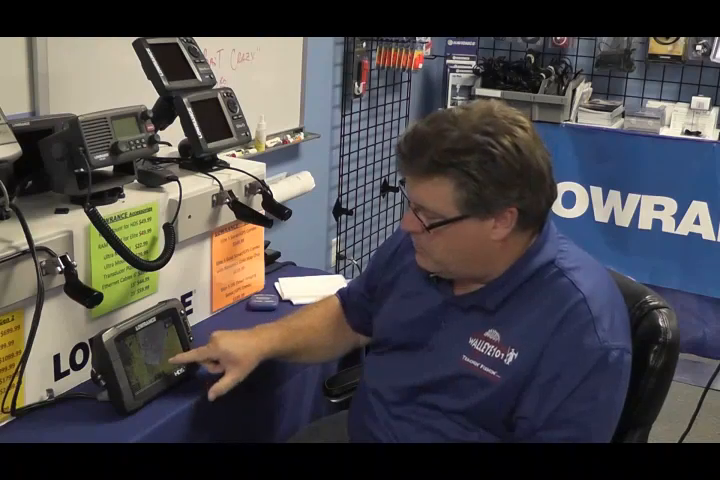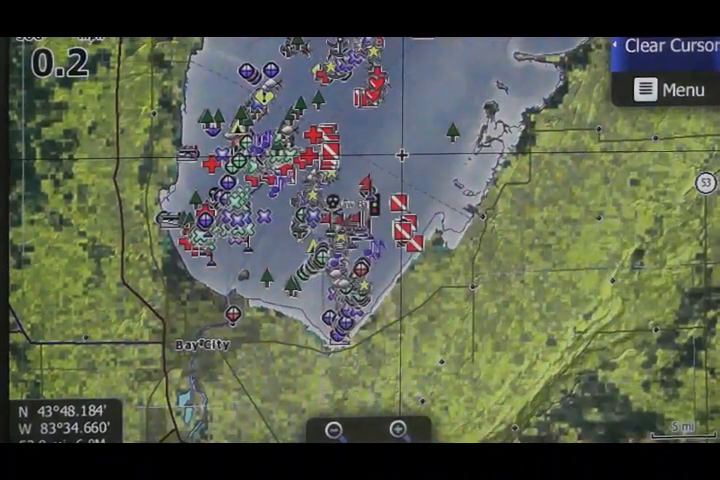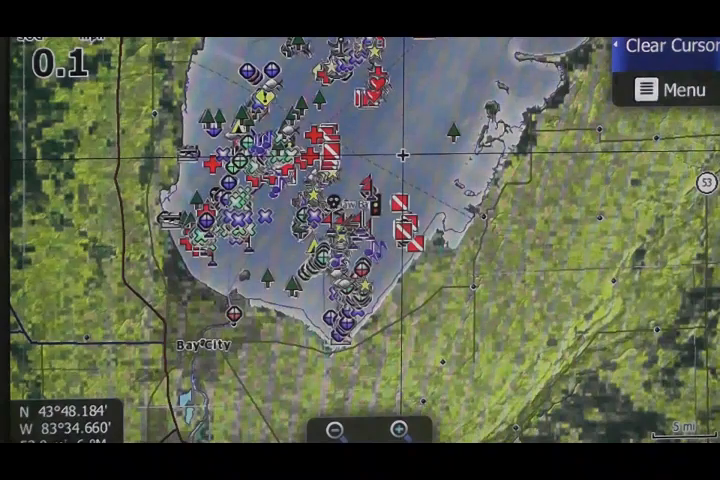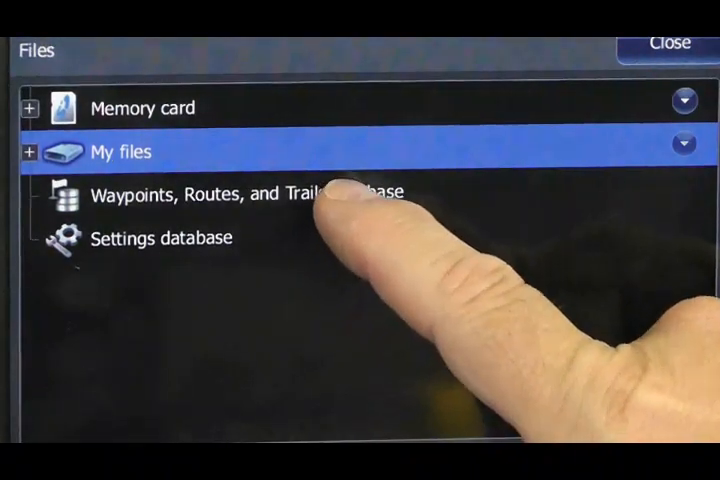We're going to grab this little part of Saginaw Bay right here that we call the Quantica Sea area, and save that file out of this great big giant file. It's fairly easy. The process is pretty simple, just like it is on a regular HDS. We go into the Pages button, hit our Files button, and grab our waypoints, routes, and trails.